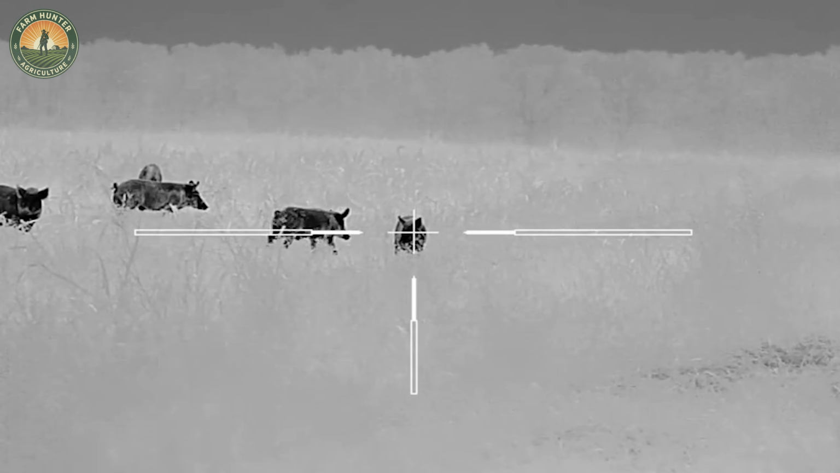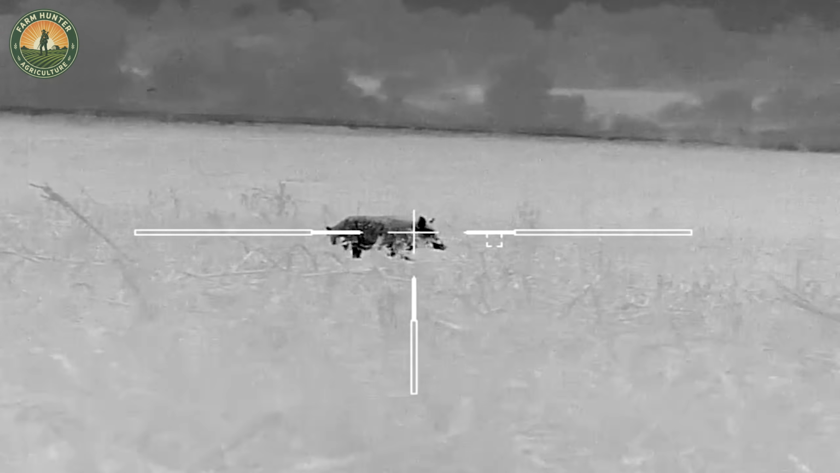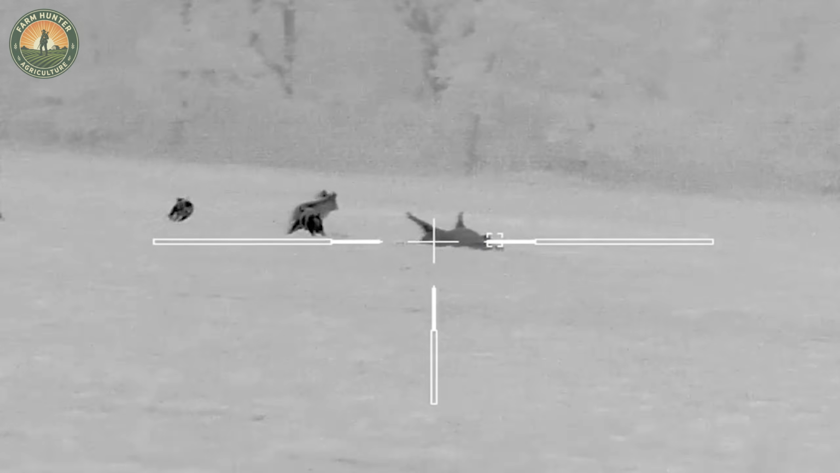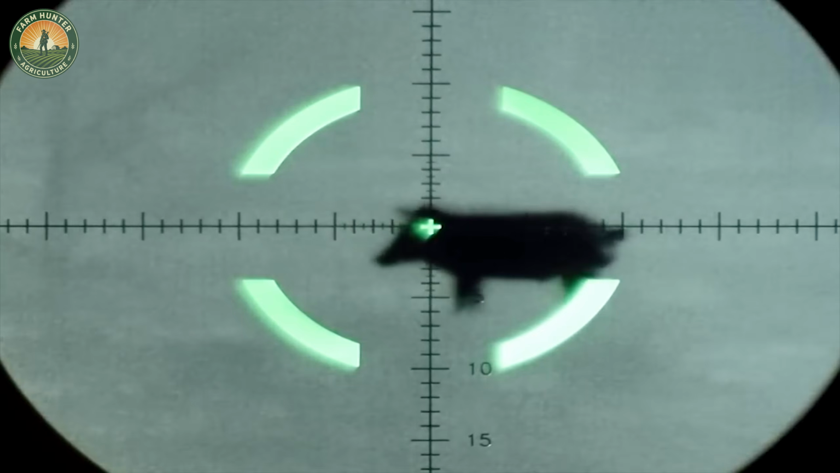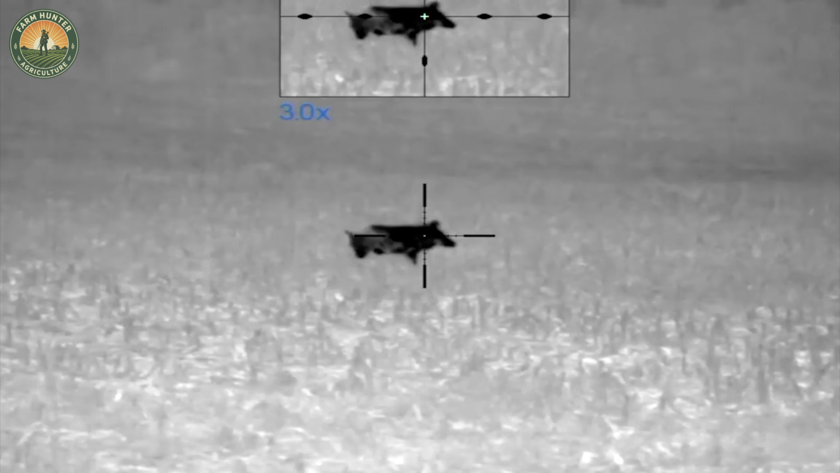As they gorged on their favorite bait, I slipped into position and locked onto my target. I drew a slow breath, then squeezed the trigger. The shot cracked through the night, and one by one the boars fell. Flawless execution. Real results.